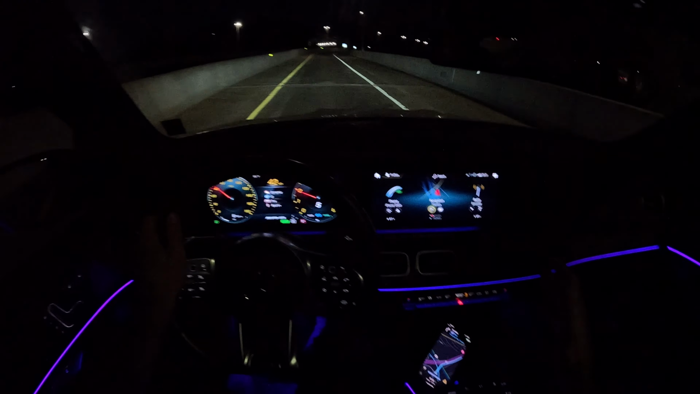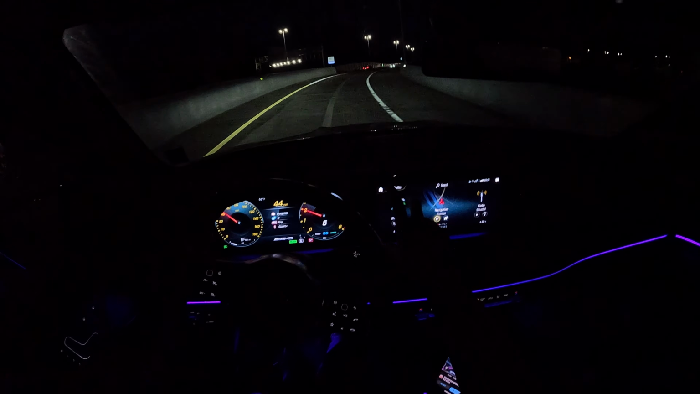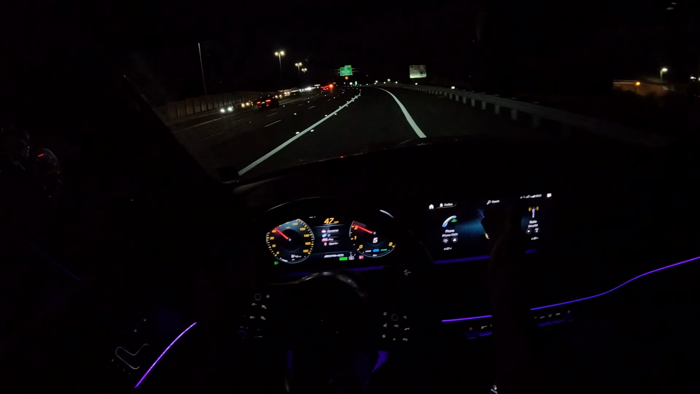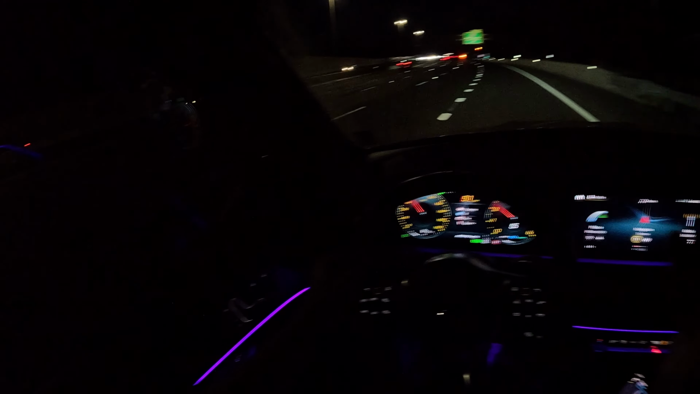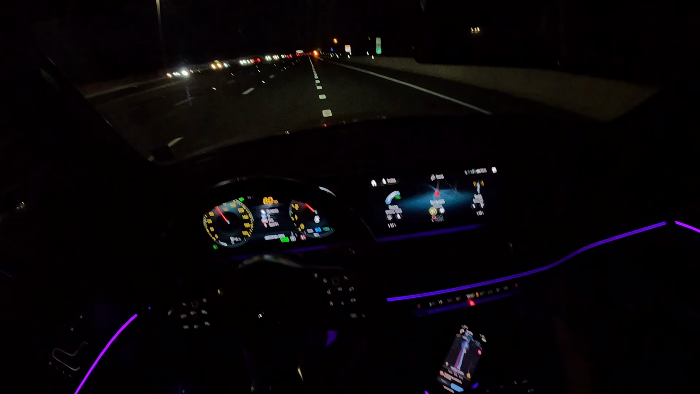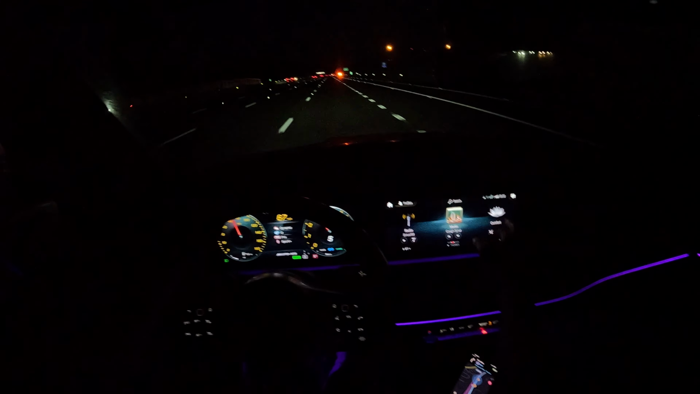The interior of this car I absolutely love. The same screen that you get in something like the G-Wagon or the GLE 63. It's just like a long all-in-one bifurcated in the middle screen. I absolutely love the ambient lighting. You are able to go in here and change the ambient lighting.